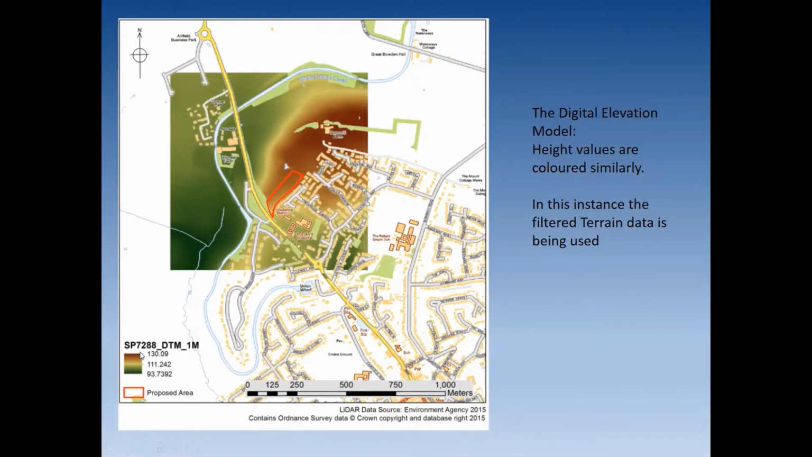Down here in the corner, we've got a legend that's showing you the dark brown, top of that is 130 meters. And then the dark green is 93 meters, with the yellow, a kind of band in the middle. So that's telling us that we've got a hill and lower ground, a valley, a little river valley there. So that's how the DEM quite nicely shows you broad topographic information.